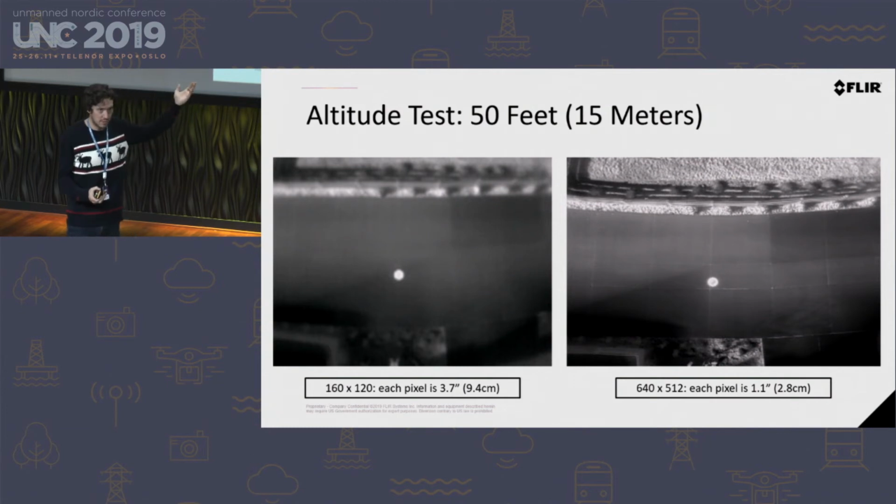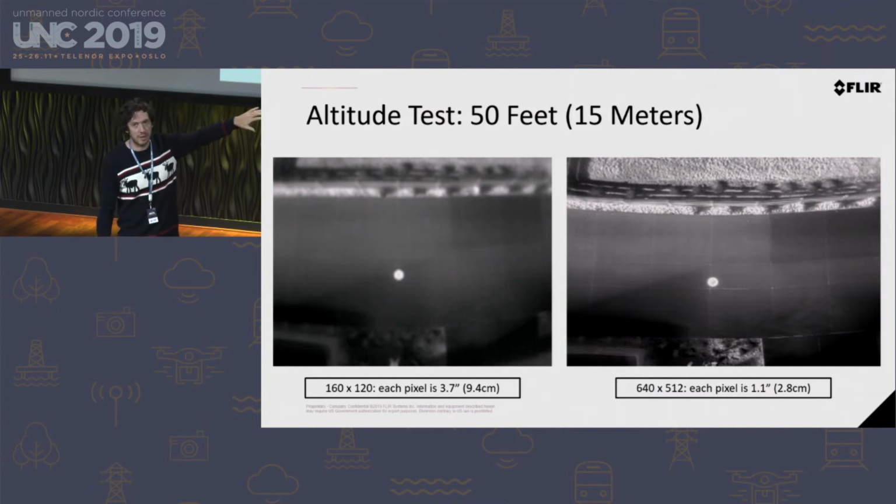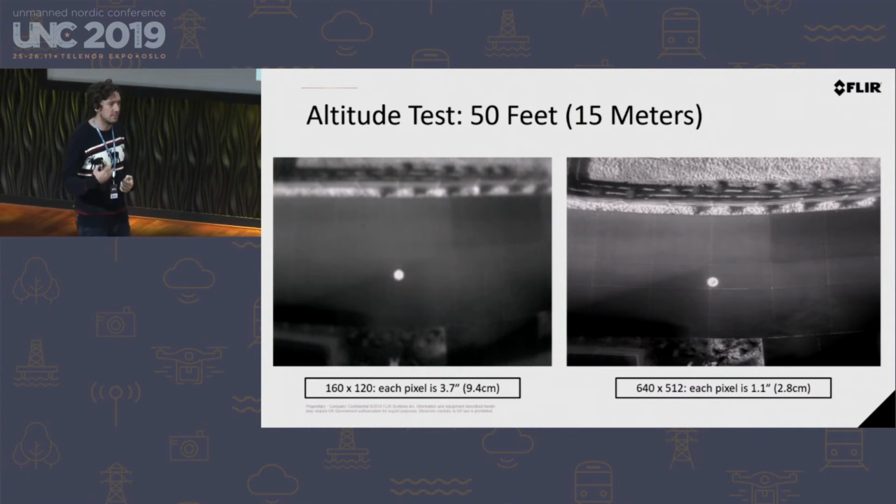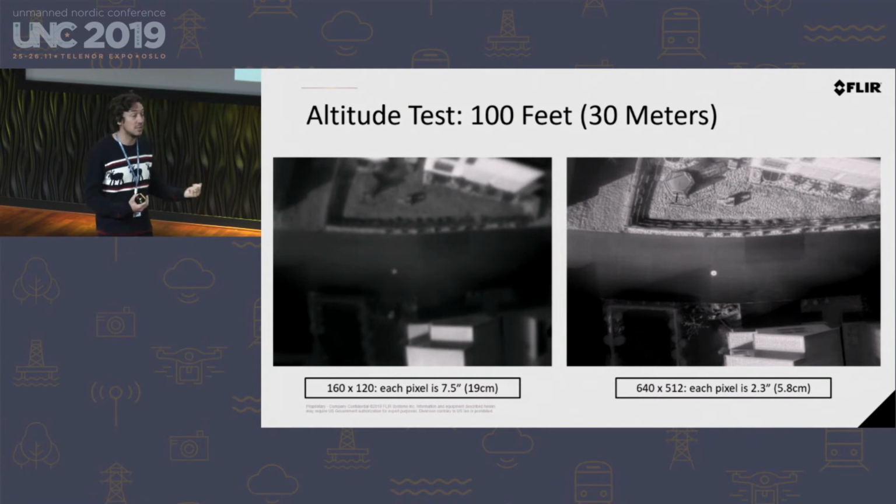As we moved up, this is 50 feet or 15 meters, you could see that still in both images, you could see the pizza pan, no problem. I roughly estimate that's the size of a person, so that you get a kind of a context of that. But you could see that there's much more detail in the 640 by 512 image, the one on the right, which the one on the left is the 160 by 120. Like I said, your Parrot Anafis and Mavic 2 Enterprise Duals that you would get. As you move up to 100 feet, which is pretty standard for a lot of drone missions in the industrial space, you can see that the pizza pan has almost disappeared.